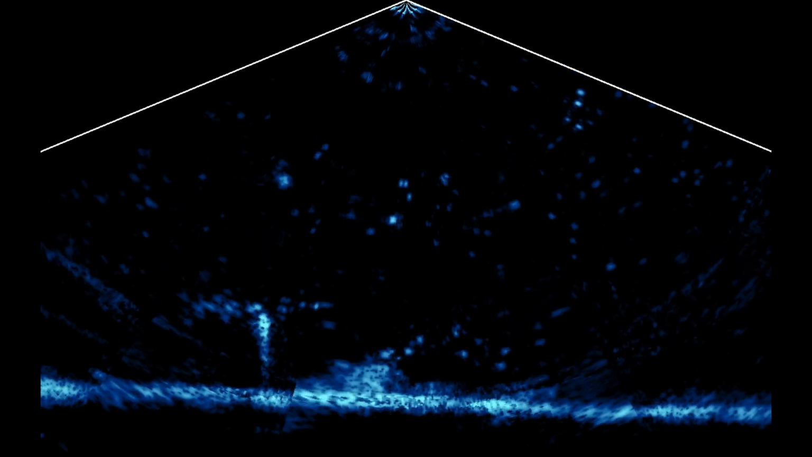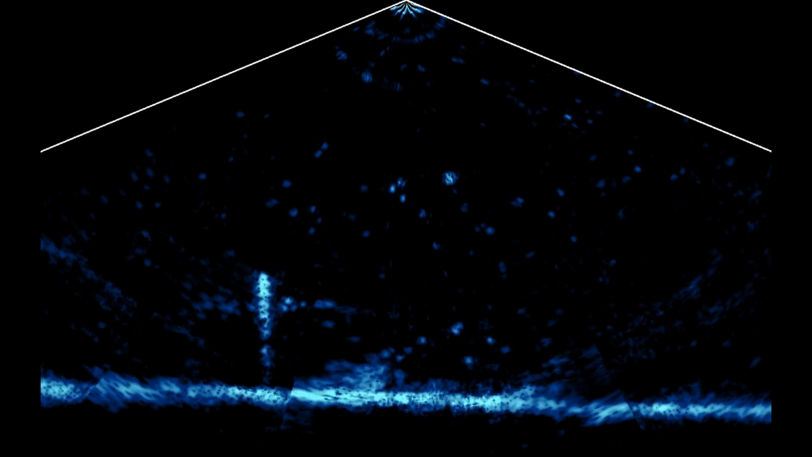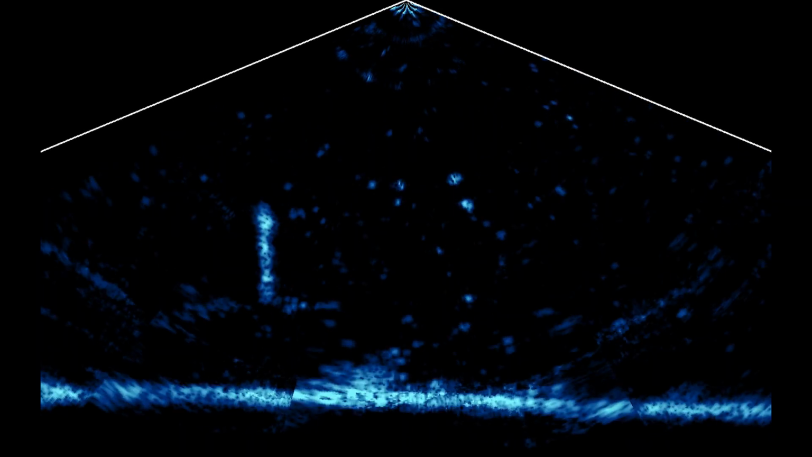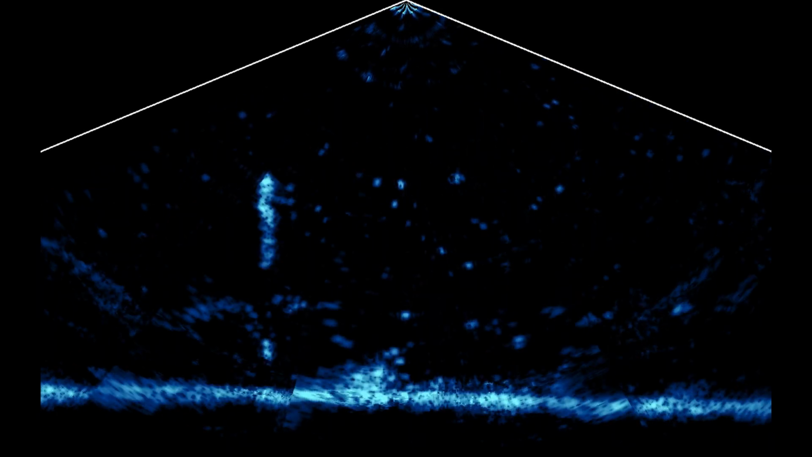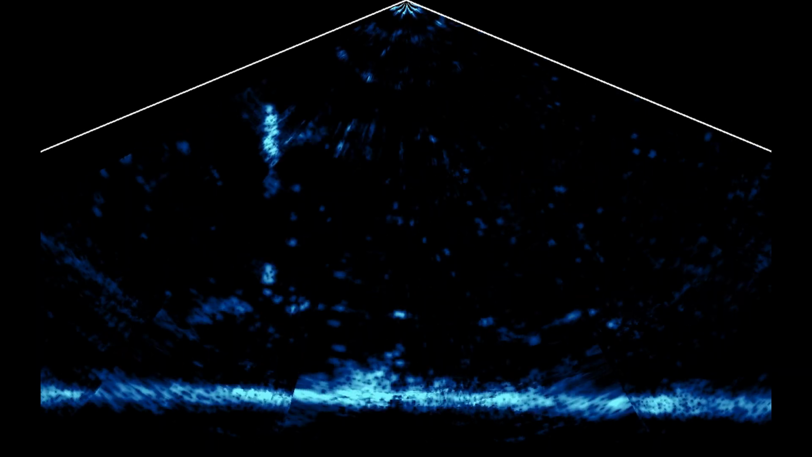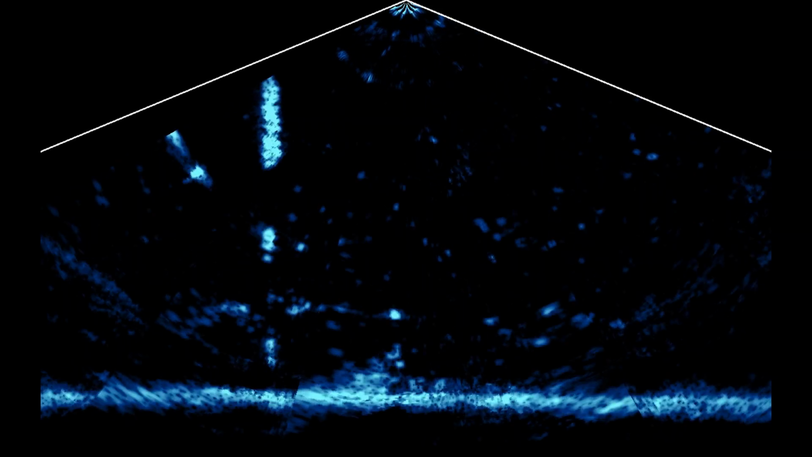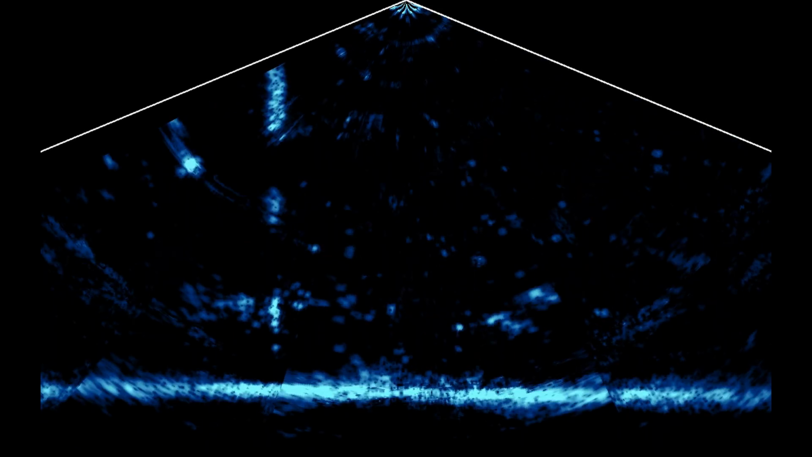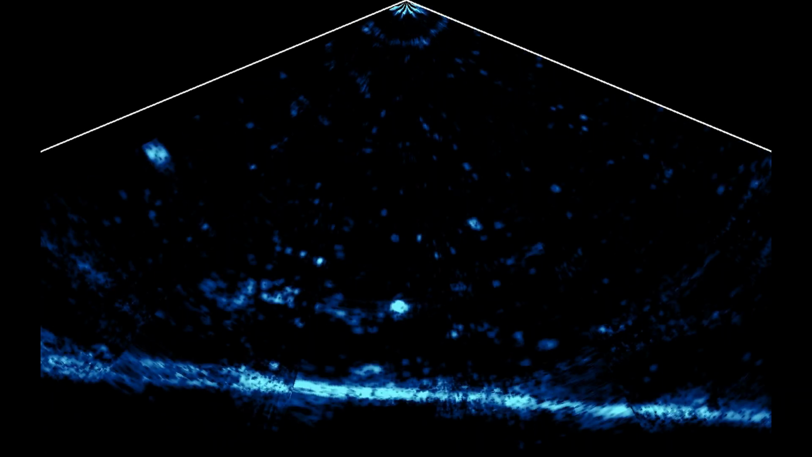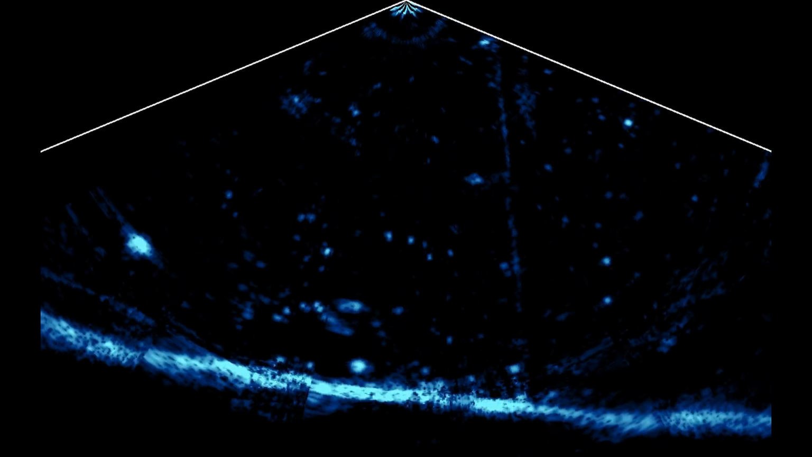I think this would be one of those scenarios when you have schooling bass, say in Somerset in August, September, when they school up, and you can really see how they're reacting to things like ice jigs and whatever else. The beauty of it is you can see where that fish is. You can see this fish is coming up to have a bit of a look.